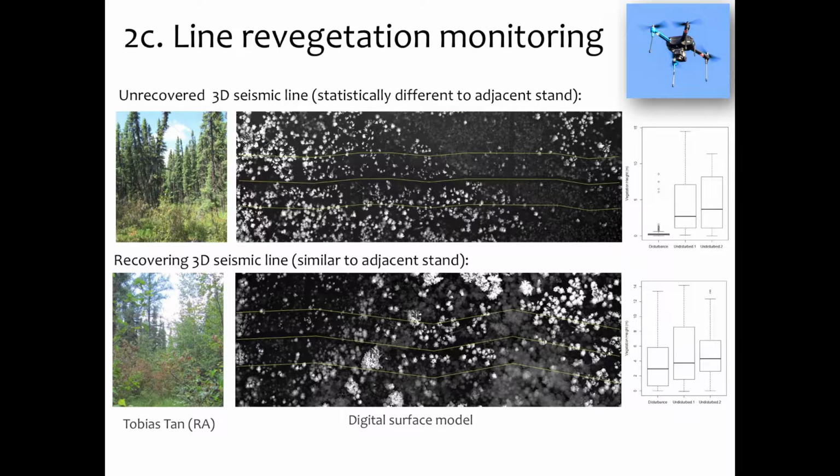And here's an example of comparing two different seismic lines. In this box plot, this is the seismic line itself, and these two are the adjacent control lines through the treed fen. Quite a bit different, still open. This one, with some more tree recruitment, is fairly similar. So the issue is, we can get a lot more information by using the UAV or Lidar and pairing them together than trying to measure by hand all the individual structures on seismic lines, which takes quite a bit of time. We kind of shortcut it through using this technology.